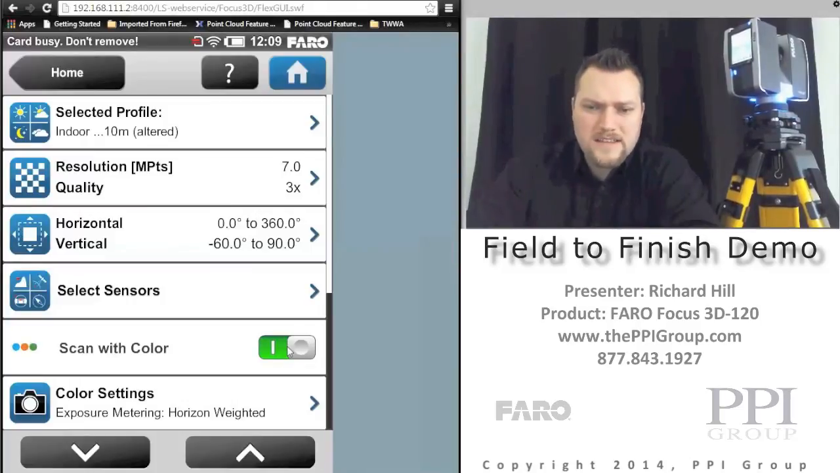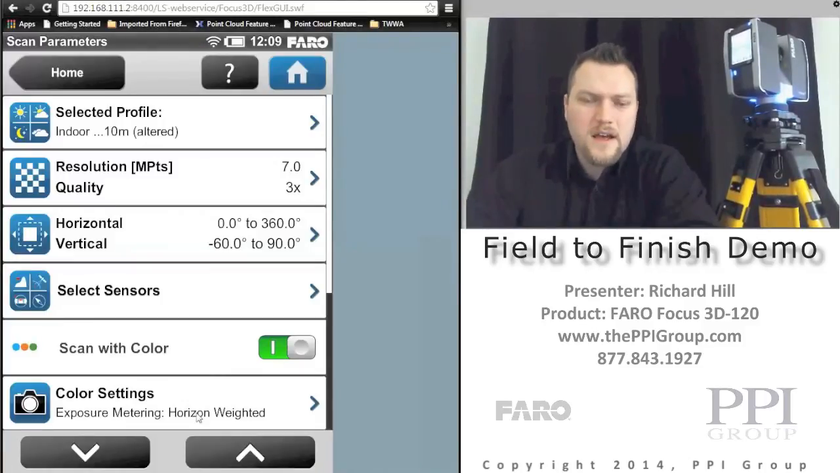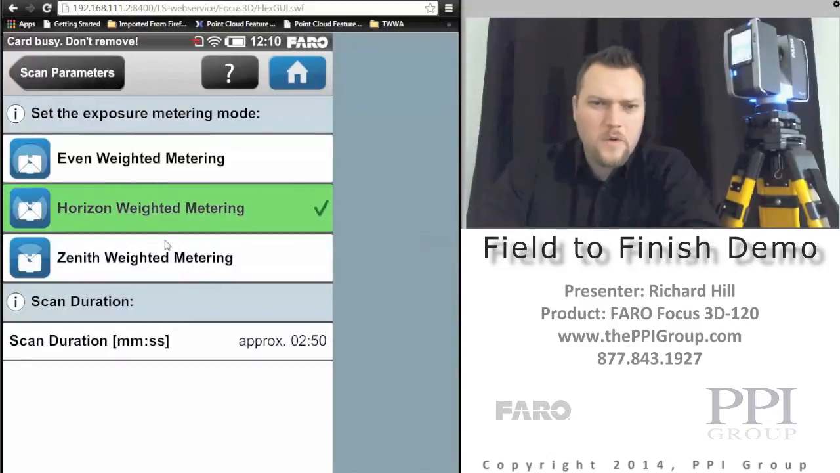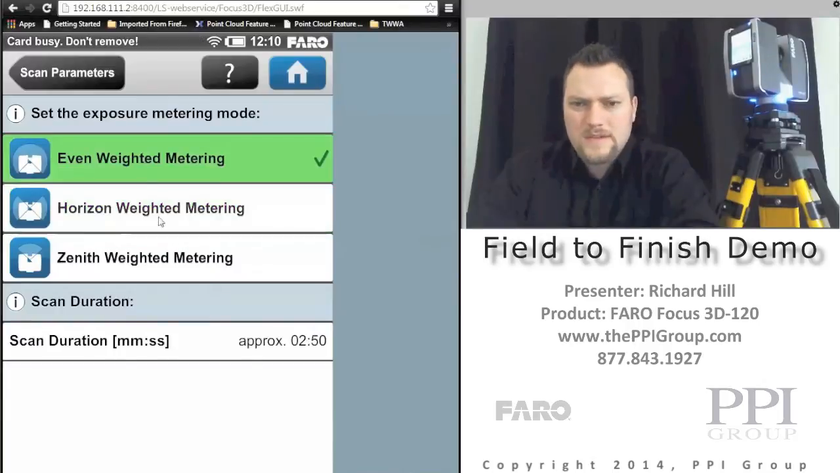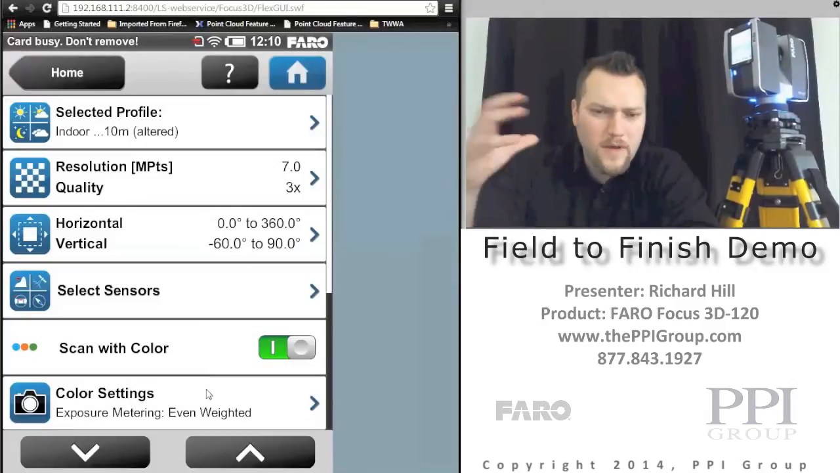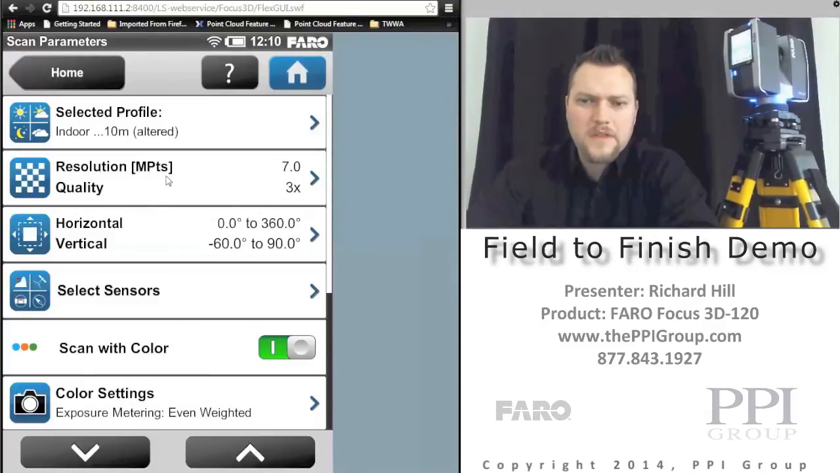But we can also opt to, as an additional deliverable or observable, collect the scan color with the imagery. And then we can change our color settings for brightness and gamma and things like that, but it's kind of a smart filter, if you will. So you click on this and you can change, do I want it evenly weighted, horizontally, or zenith weighted? Usually I pick evenly weighted for most scenarios, but if you're in a dark corridor with a light right above you, there's different ways to play around with it.